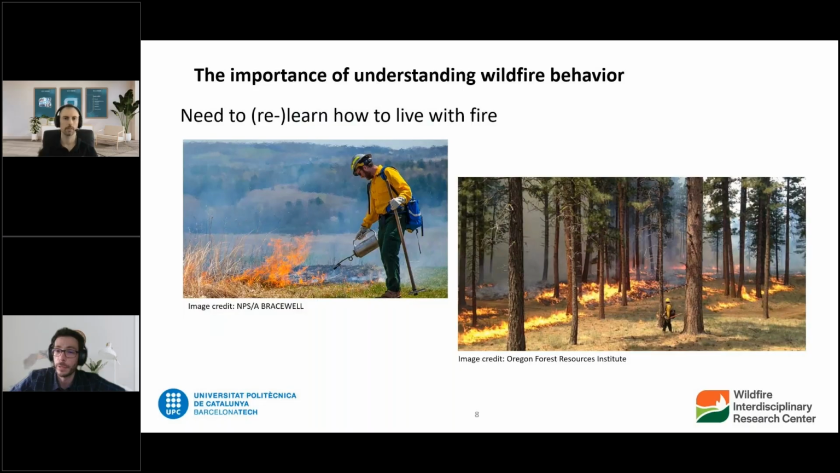Fire itself is not necessarily a problem. Fire, specifically natural fires and wildfires, have always been in the ecosystem, and they are an essential part of the natural ecosystem. It is a problem that we as a society have with wildfire. And there are a lot of reasons for that. Climate change contributes to it certainly, because we're having drier summers, hotter, more extreme weather events.